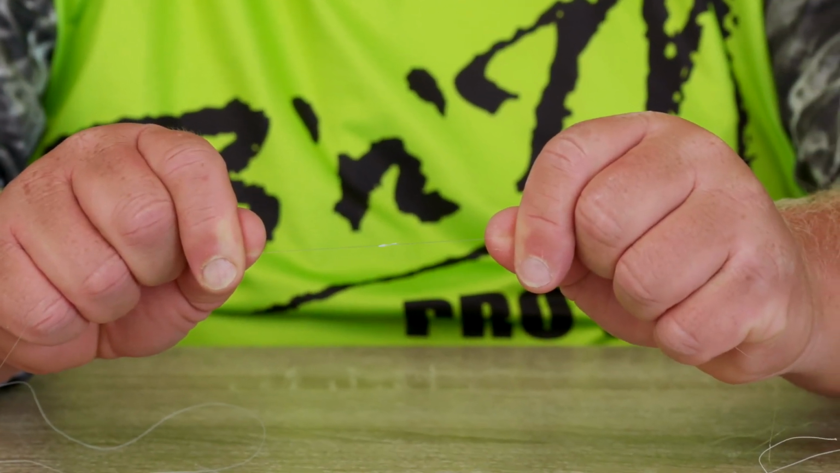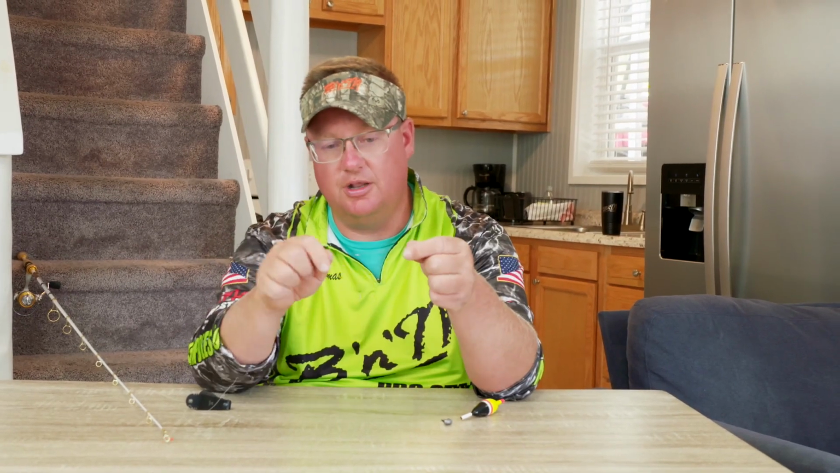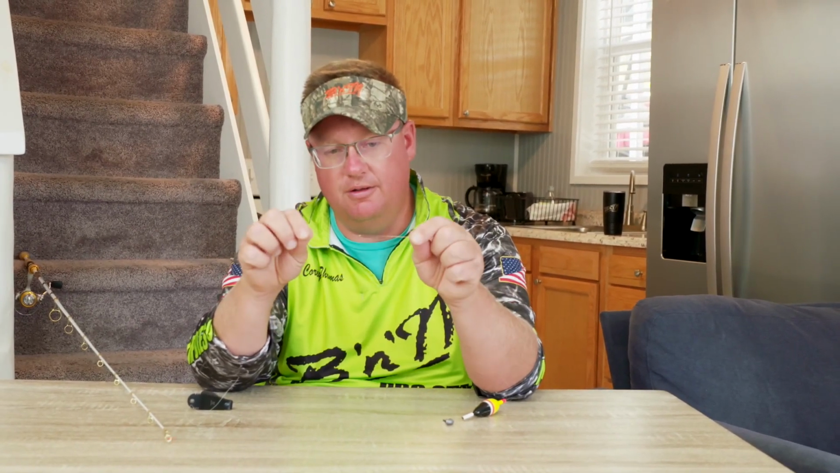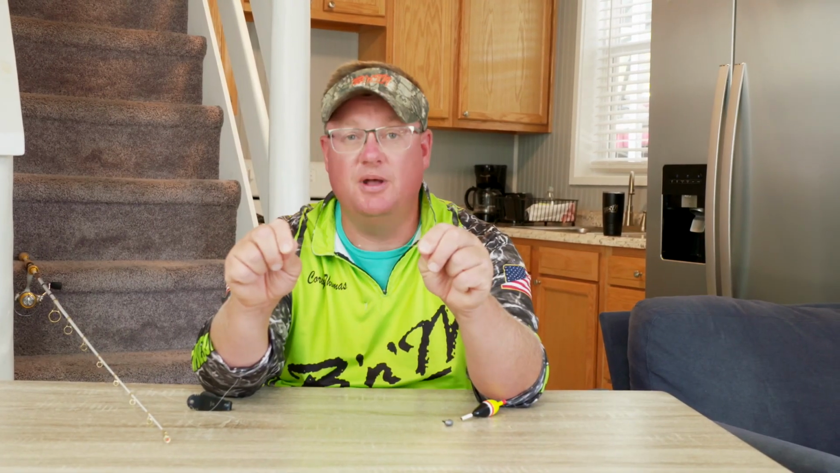You know, I'm not going to sugarcoat it. You're going to have a little bit of frustration, but you're also going to get a lot of production. And this little knot here will save you a lot of headaches. So that's the brush pile tip of the day.